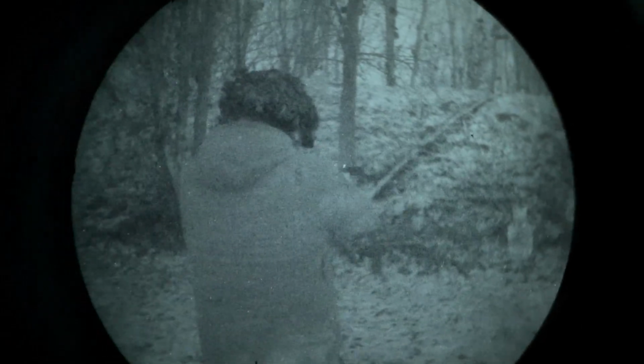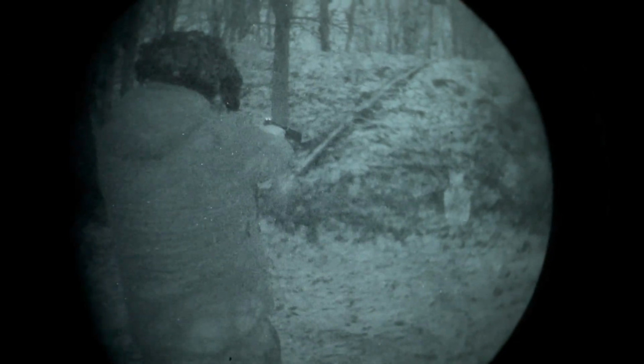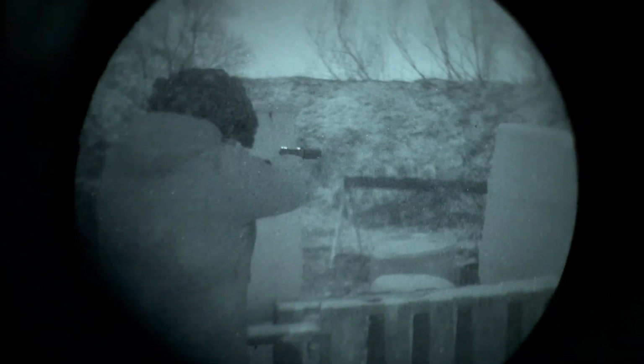So what I ended up having to do is adjust the right eye so that the sights were a little bit out of focus, and so the target was a little bit out of focus. And then the left eye was completely in focus on the target. And at that point, I was actually able to make hits pretty consistently.